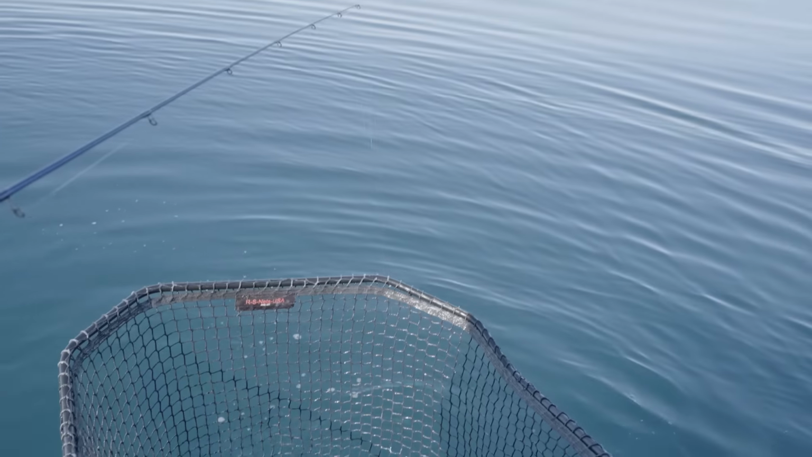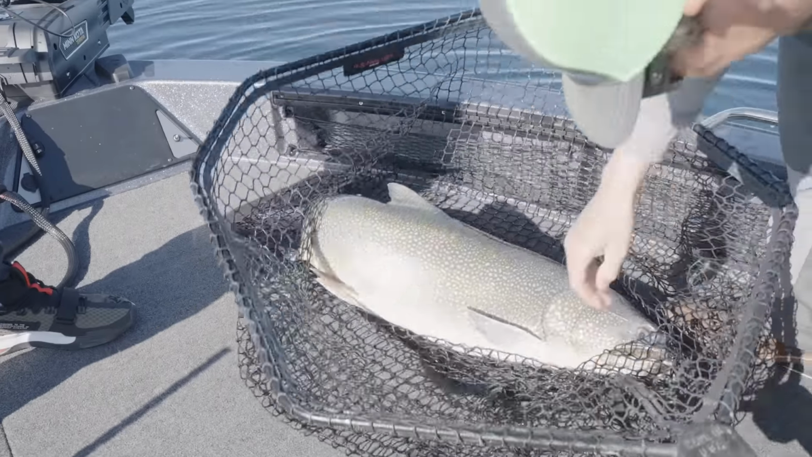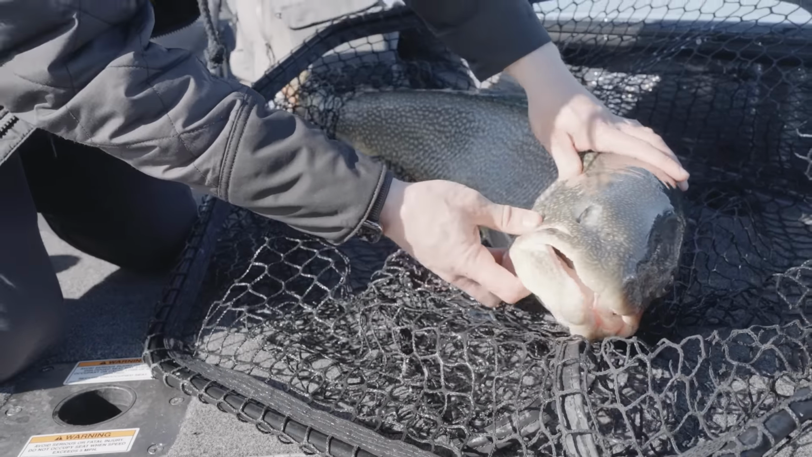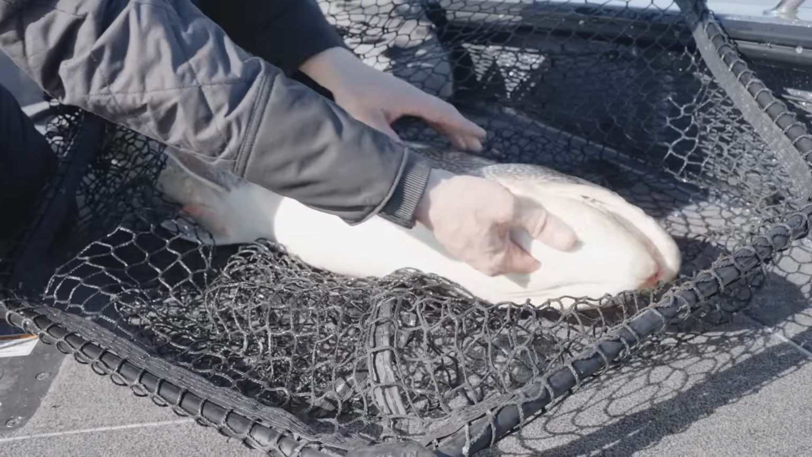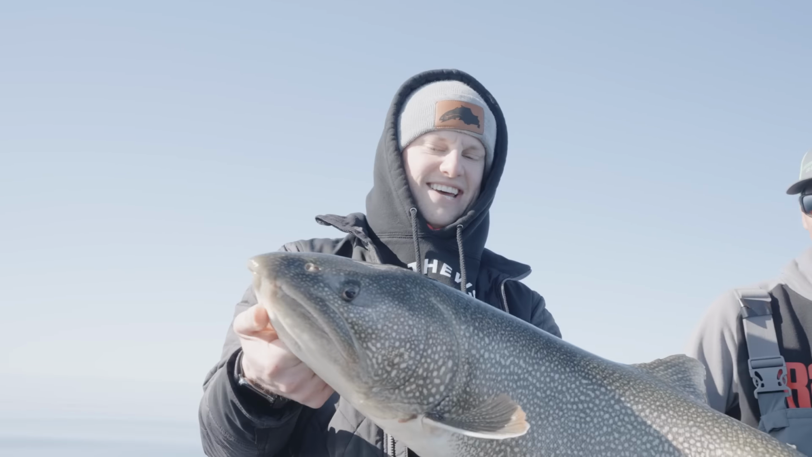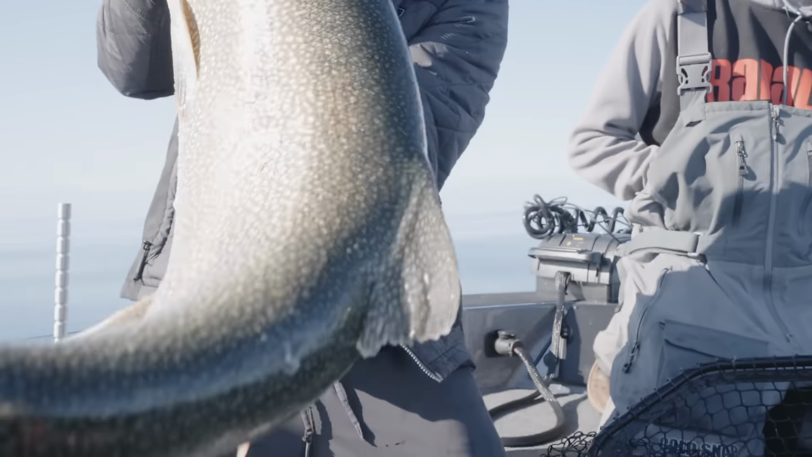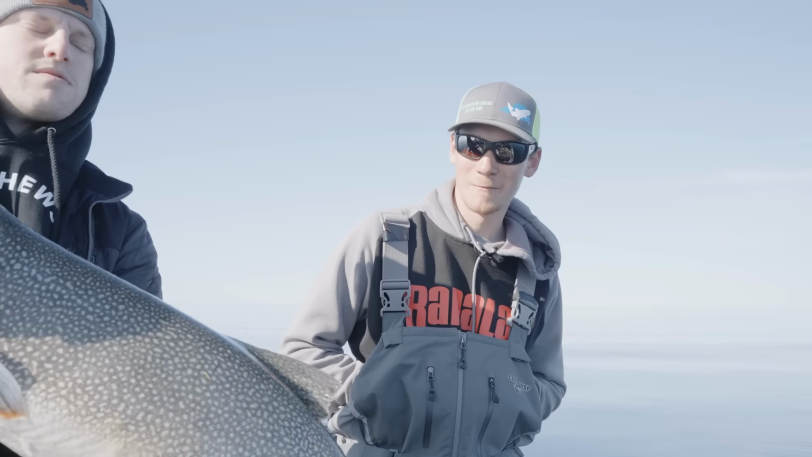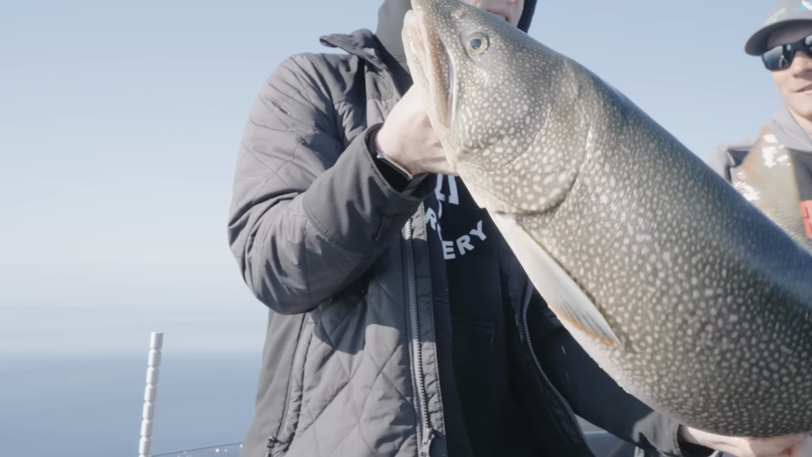Pull it right in here. It's the beauty of a fish. Jeez, I can't get in there. There we go. Oh my gosh. That'll be close to 40 or over 40. I think so. Jeez, he's strong. That one ate a big plastic right off bottom. Oh my gosh, dude. Sucked it in on the fall. What a fish. Let's get this big girl back.